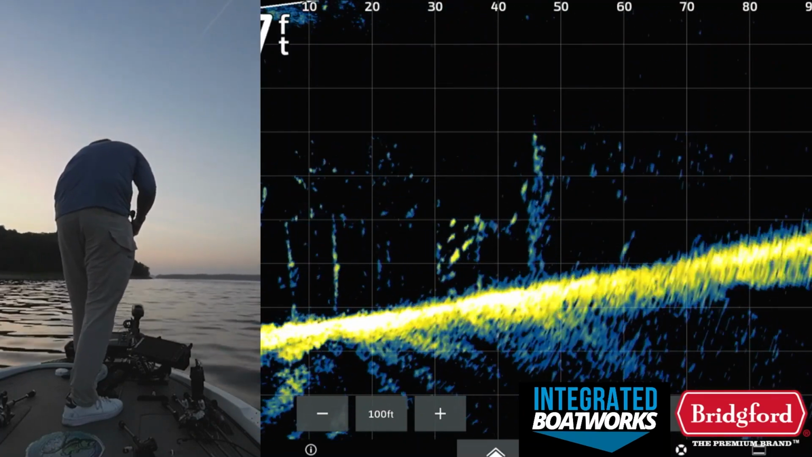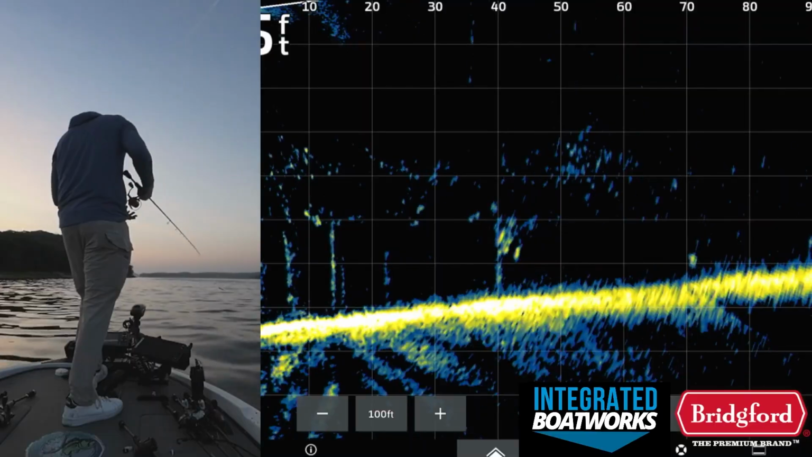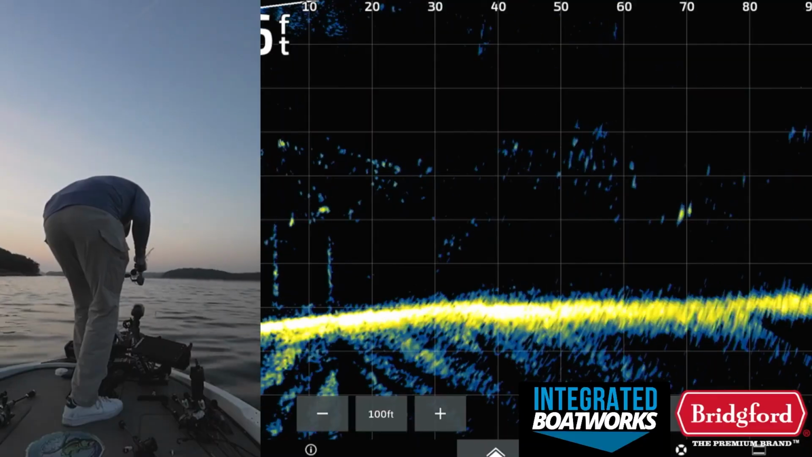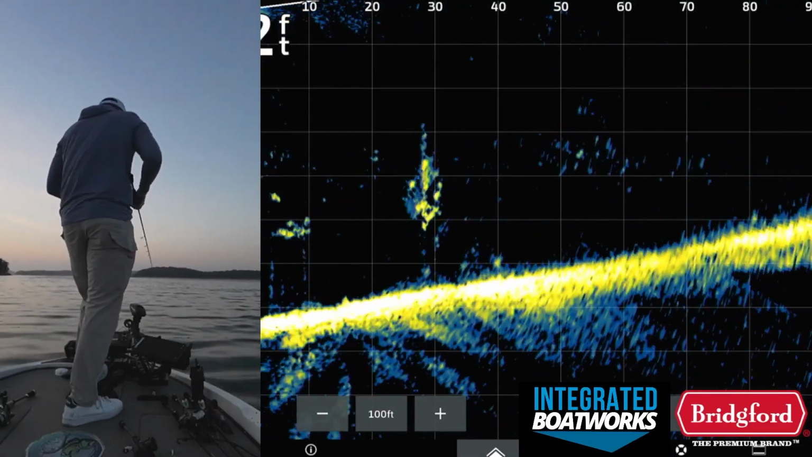But we got, and all those are grouped together around 30 feet. Those are all gar. One just surfaced right there, which is another gar. So those are gar out here, and we did kind of see that when we first got out here. But if we move further up on top of this point, that's where we started seeing those spotted bass.